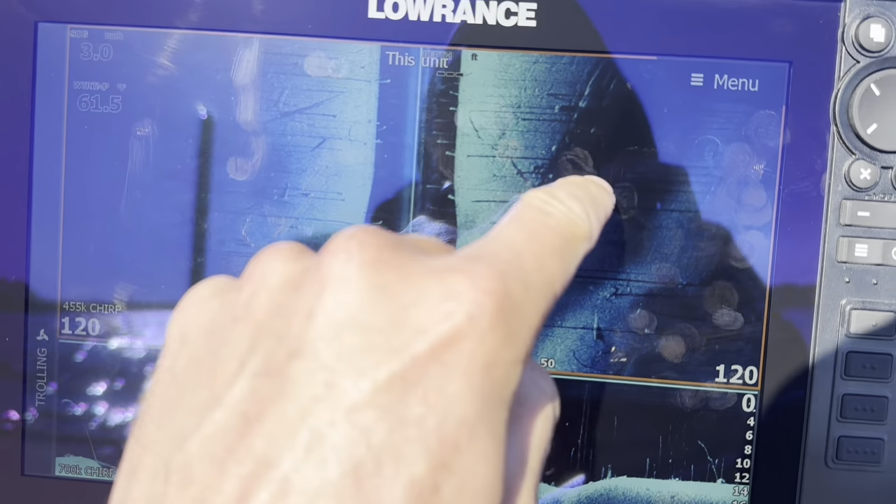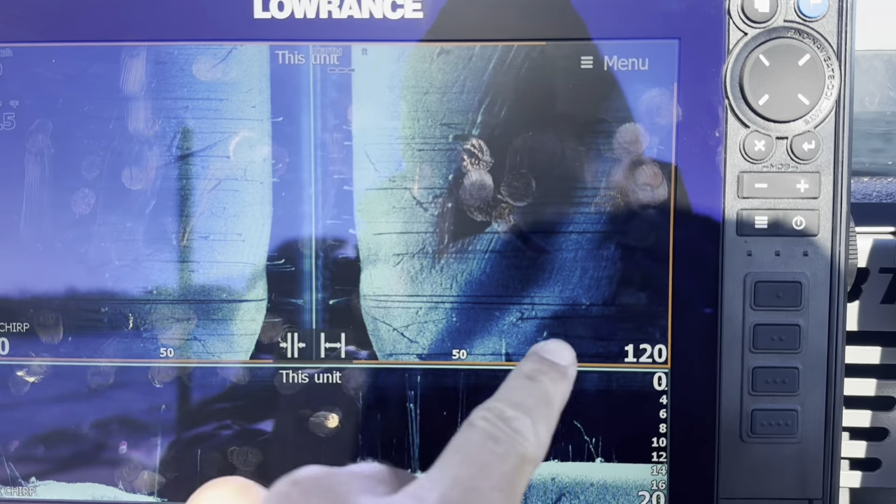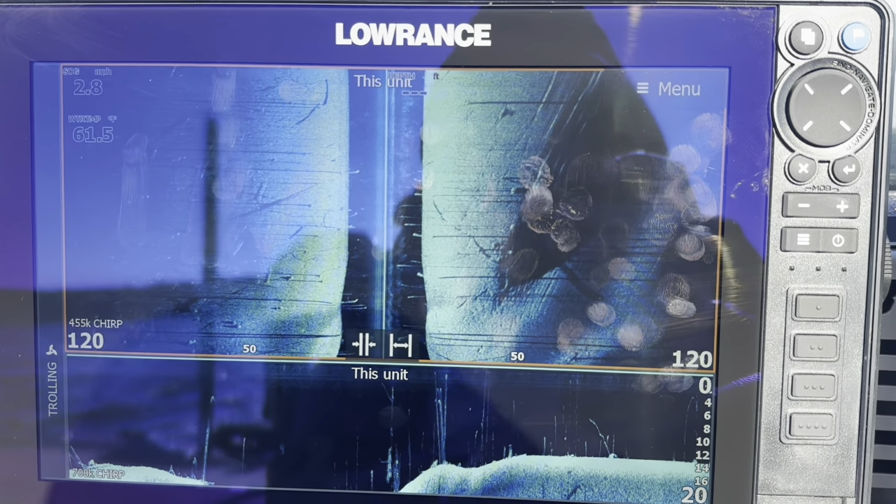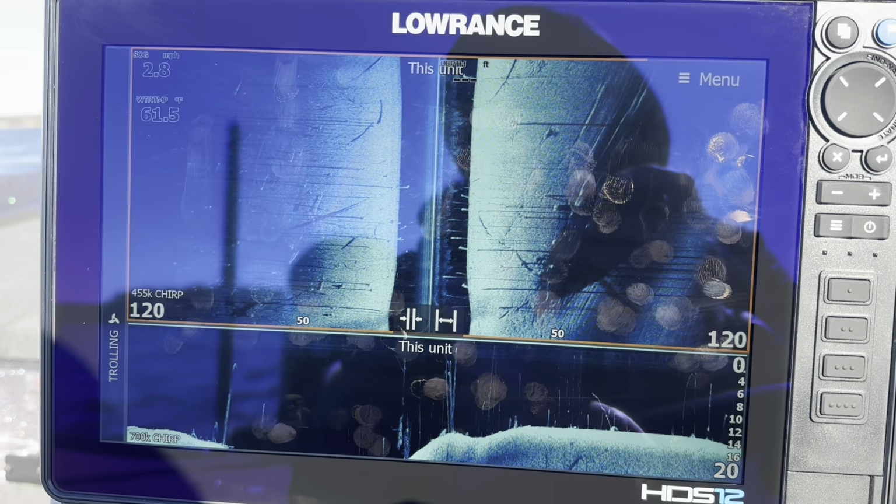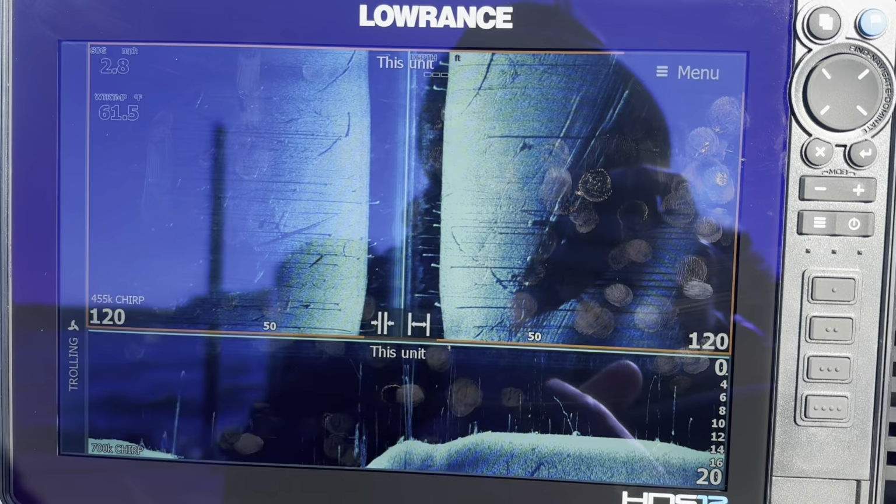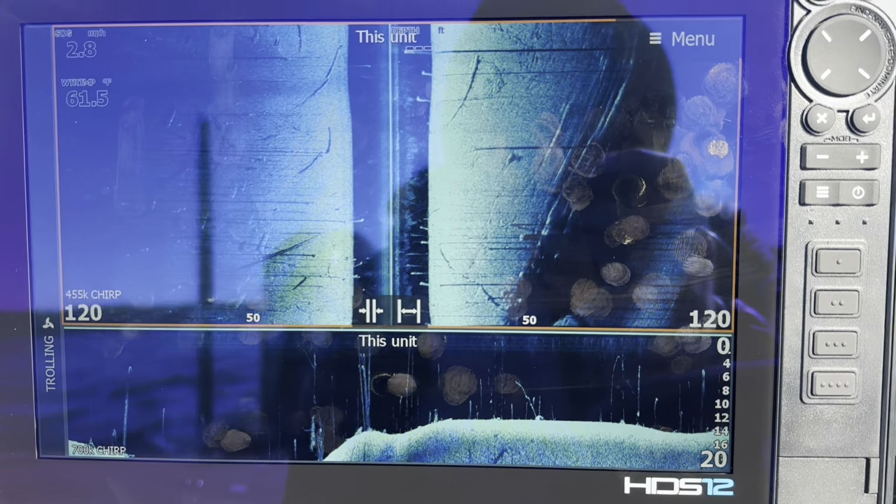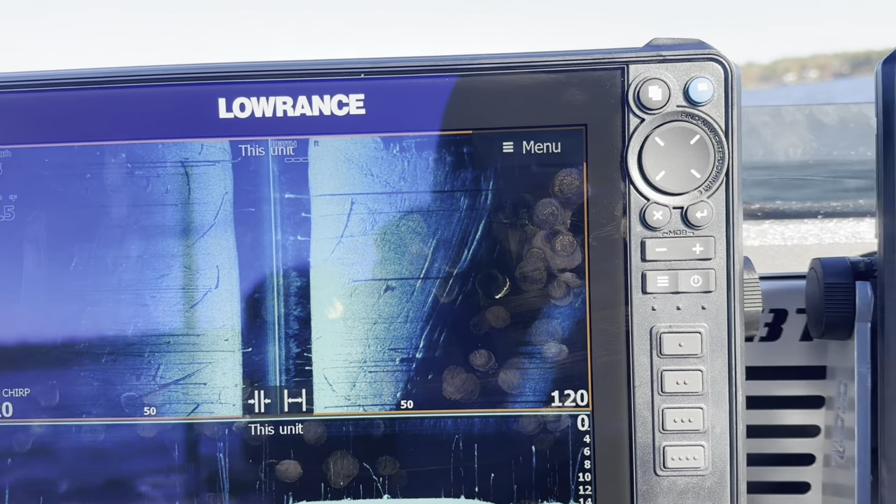You can see this is where one of those drops is, the ledge. There's the old creek channel right there. There's a bunch of good stuff out here, so that's what I'm looking for as I'm going. Again, if I can find any brush, I make sure I mark that. If I see a giant tree or something that's different down there, I make sure I put waypoints on that as well. That's kind of been the key as I'm going along.